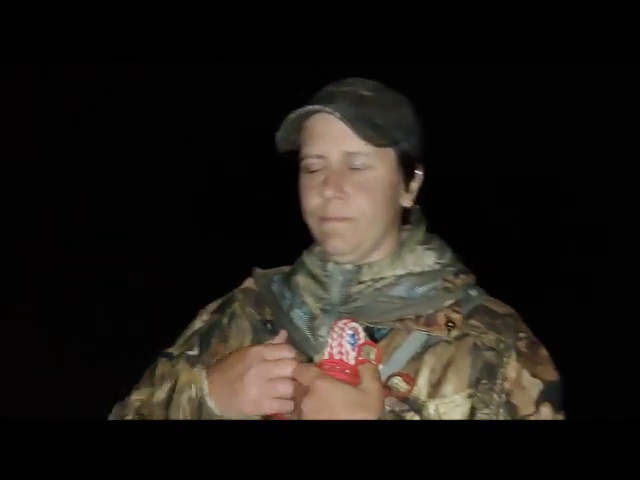I'm like, So Brian put some raccoon on, which actually has worked quite well for us. And about 2 minutes later, I see a deer. I just see its head and neck stick out, and then it sucks back in. I'm like, kind of weird. And we had heard some stuff behind us, from over there anyway.